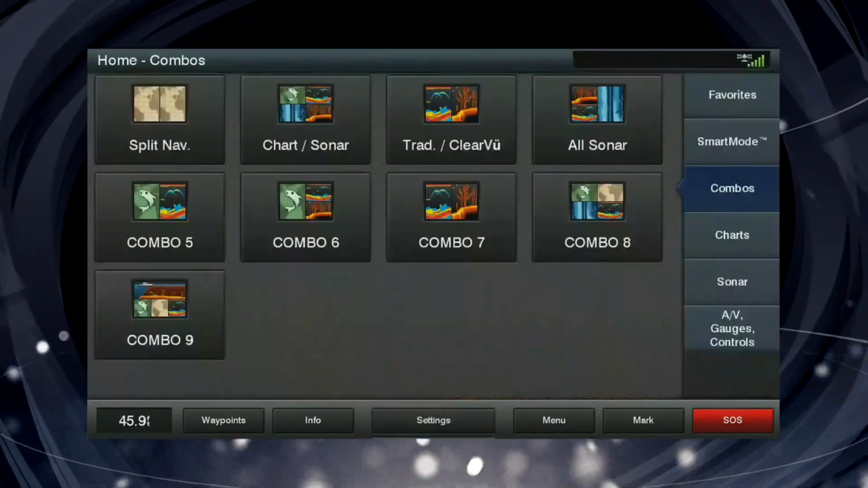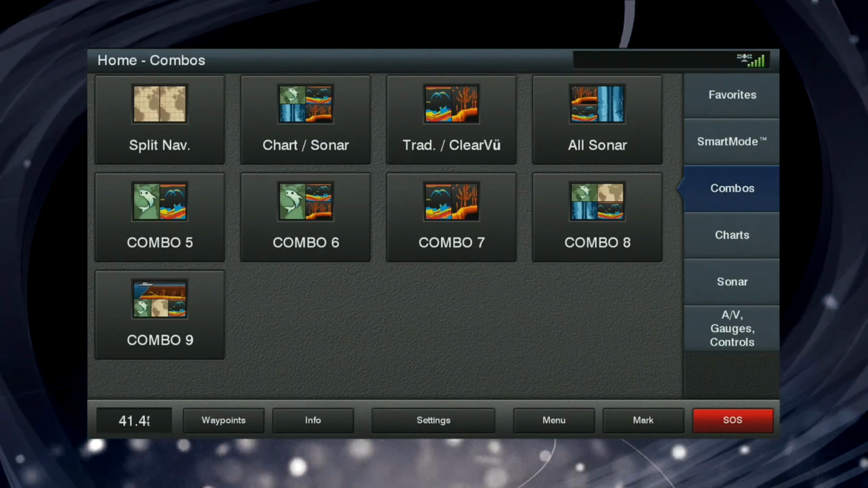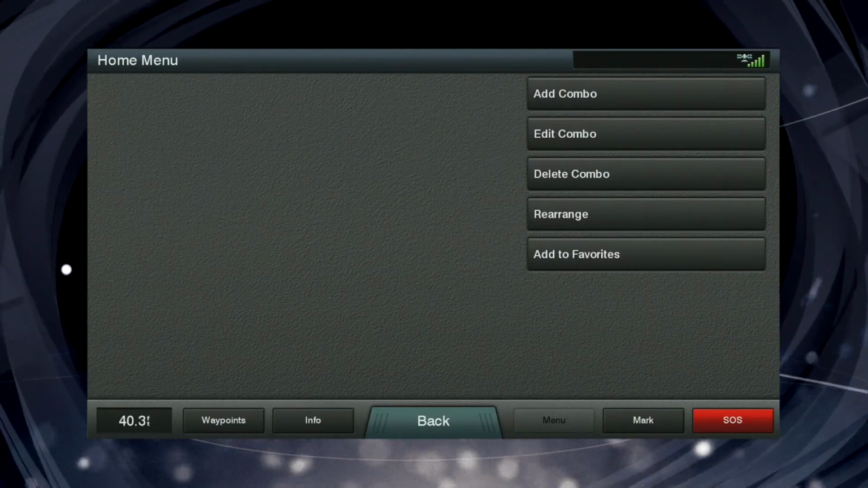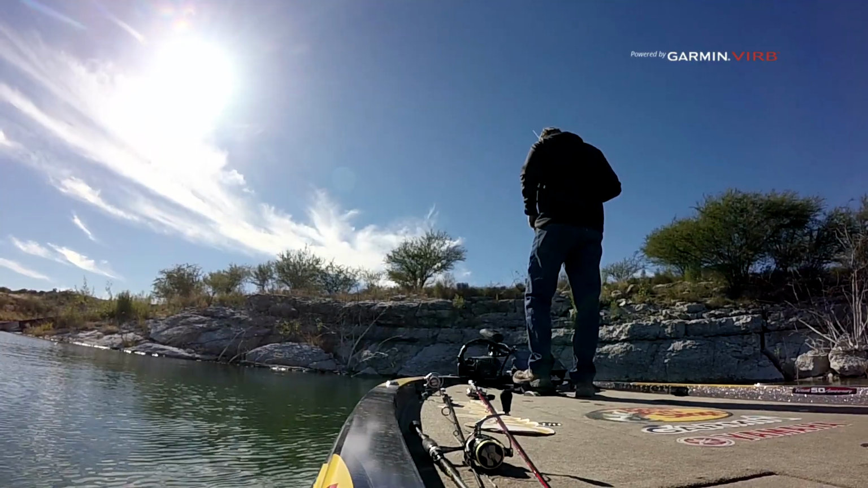I can preset anything. And if I don't like that, if I go to a lake and I want something else, I can just go in and create a new combo. Add combo, edit combo, so many things. I mean, if we sat here and did videos over all the features, we would be here a week.